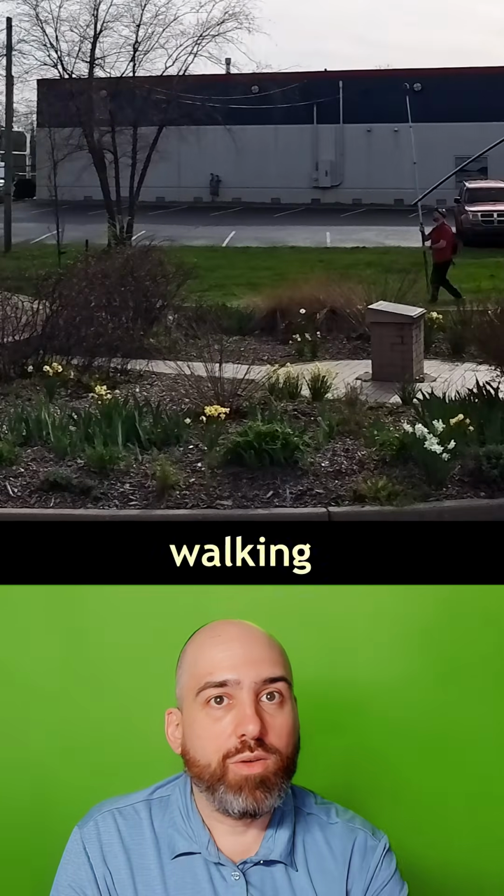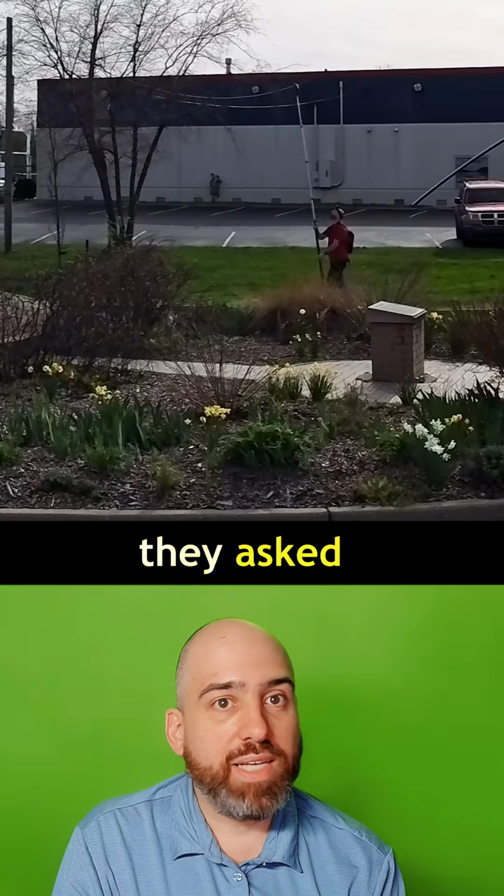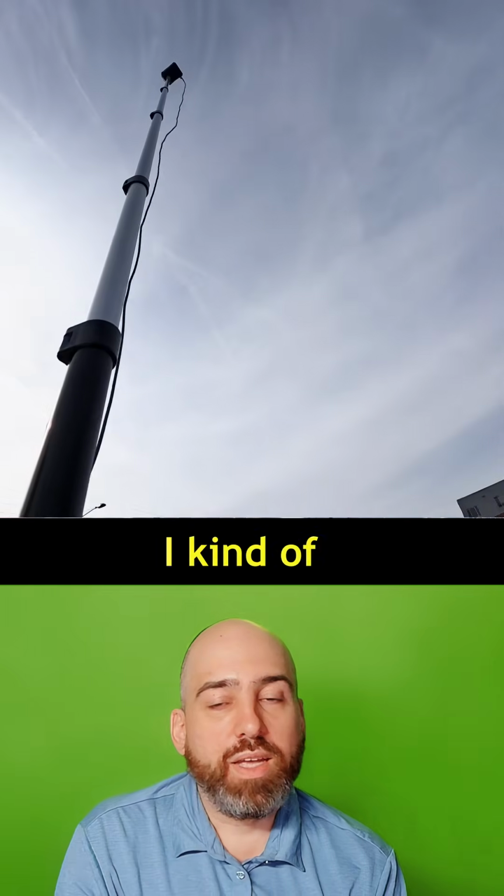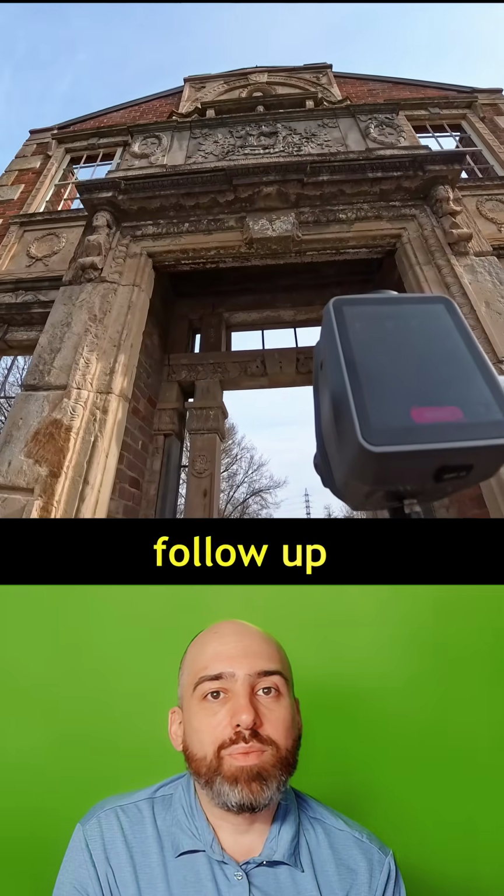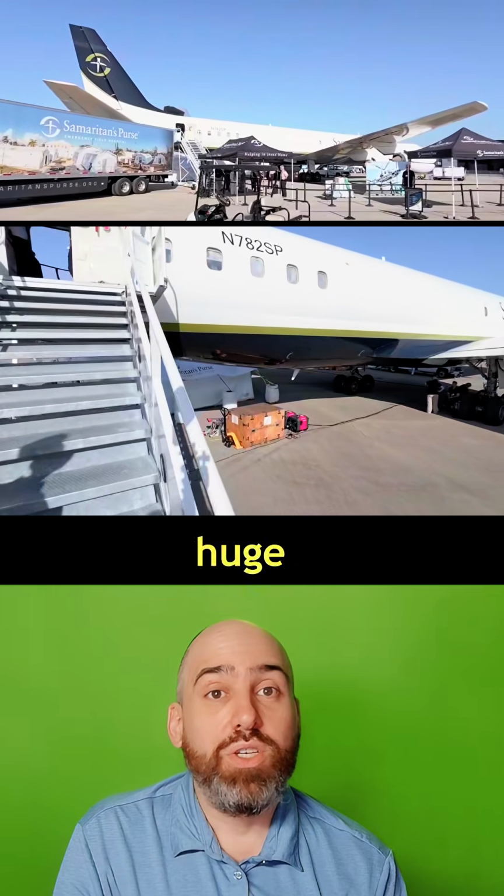So anyway, I told them I could make a 3D model of an aircraft just by walking around one. And much to my surprise, they asked if I wanted to scan their aircraft. I figured they were just asking if I wanted to scan the outside, so I said yeah. But then they told me to follow them up the steps so I could scan the inside. That was a huge surprise.